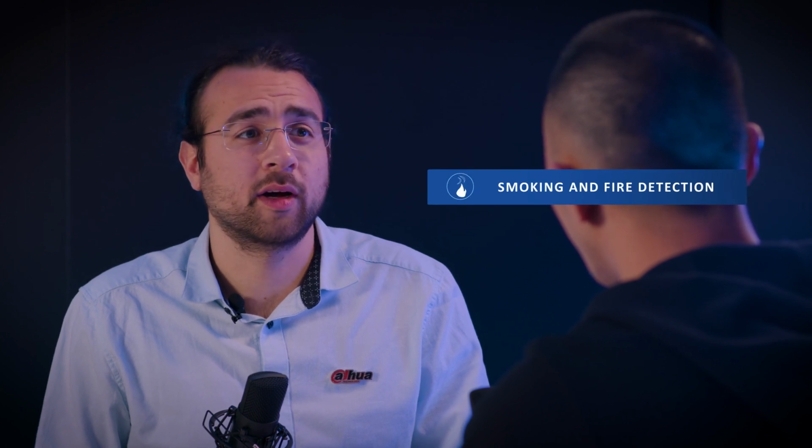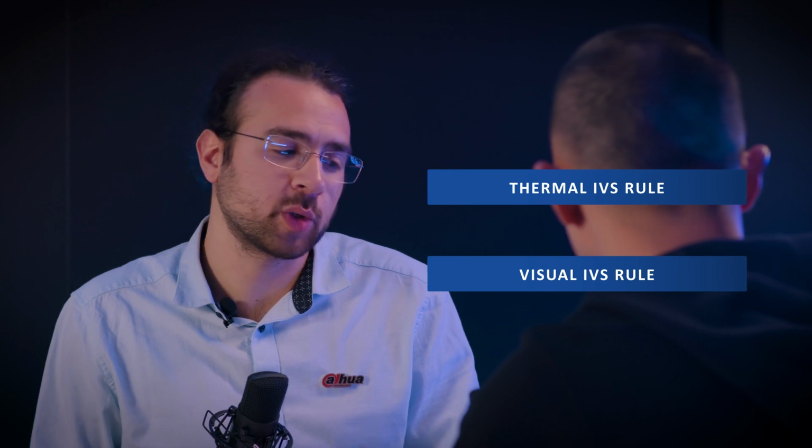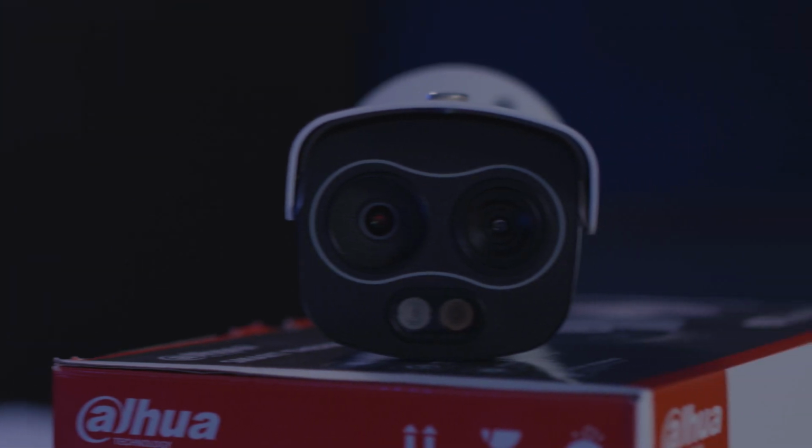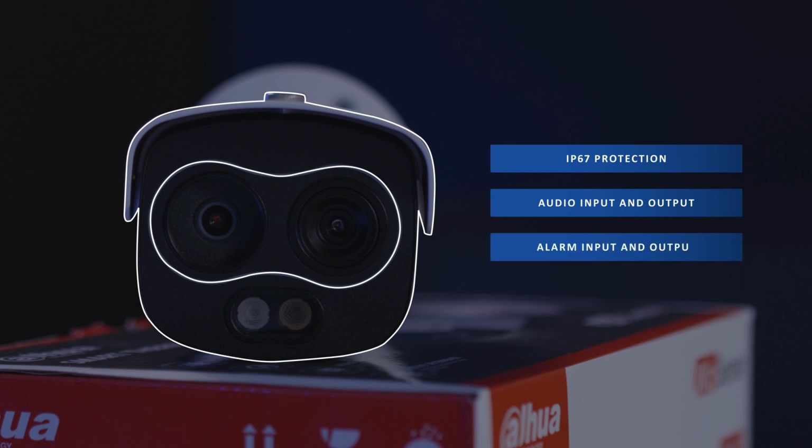Indeed, this camera has smoking and fire detection with visual and sound alarm. Do you still remember this function? Of course I do. They can save my life. Yes, and in addition, there are also IVS rules for both the thermal and the visual image. How can this small camera do all of this? It's here in front of you. This camera has IP67 protection, audio input and output, alarm input and output, and an SD card slot up to 256 gigabytes. Everything I need is already there. Okay, everyone, are you ready to check some features? I can't wait. Okay, then let's go.